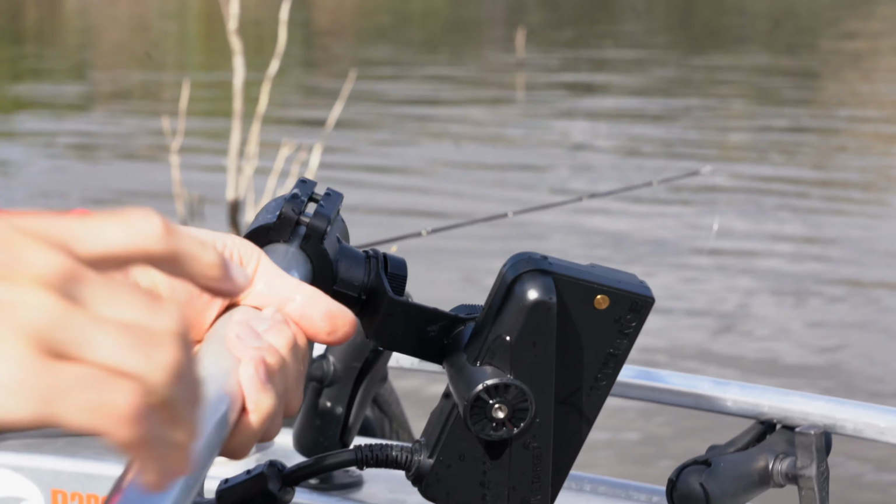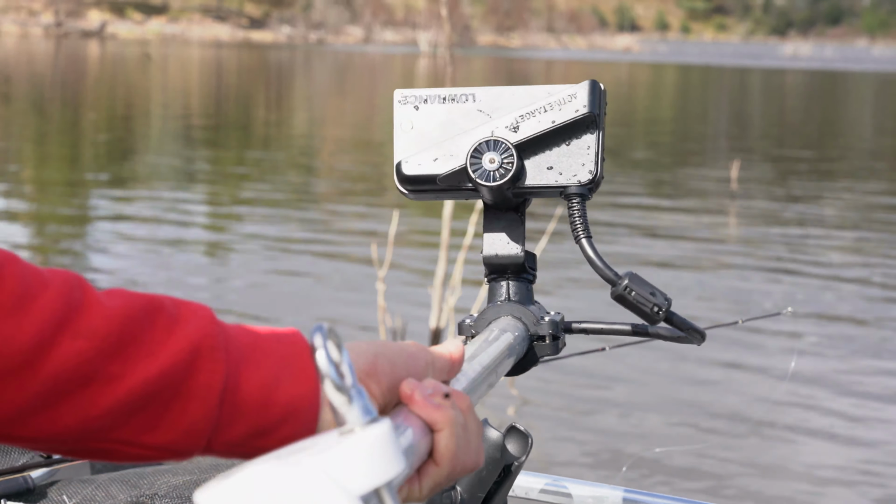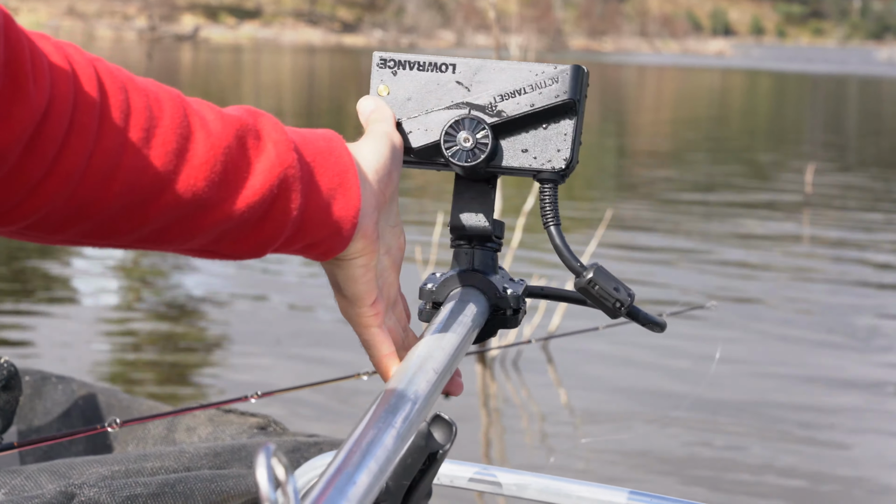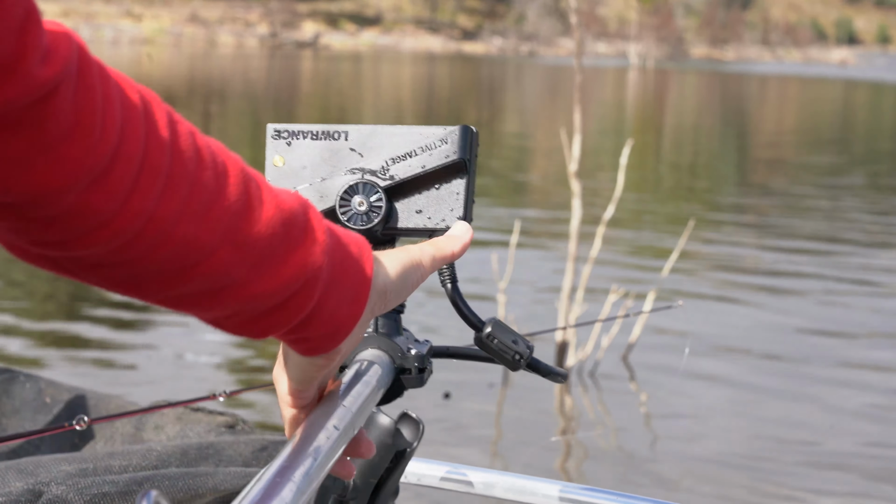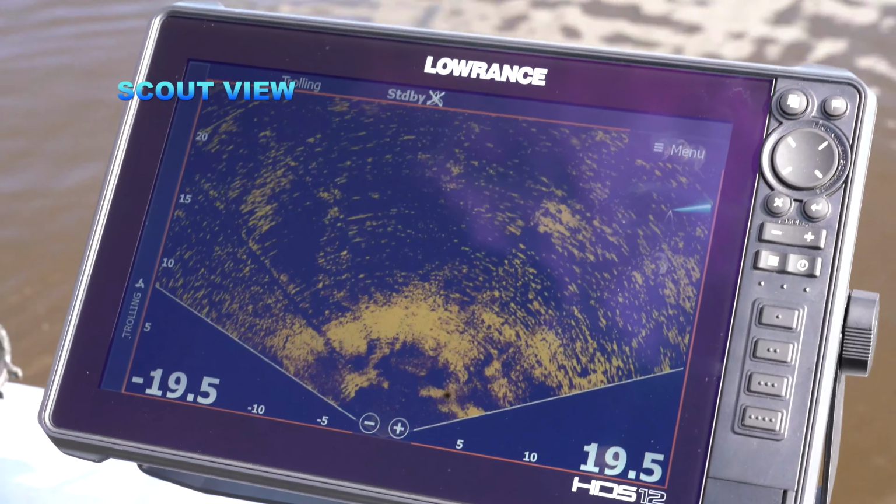So when you're looking at it and your transducer's pointing forward, you've got that little temperature gauge to your left, you've got that perfectly level to forward, and you've got your cord out on your right hand side here. And now we're ready for scout view.